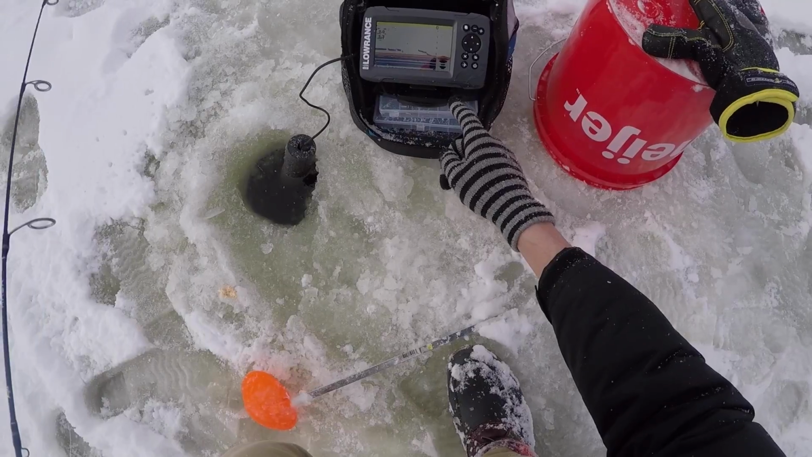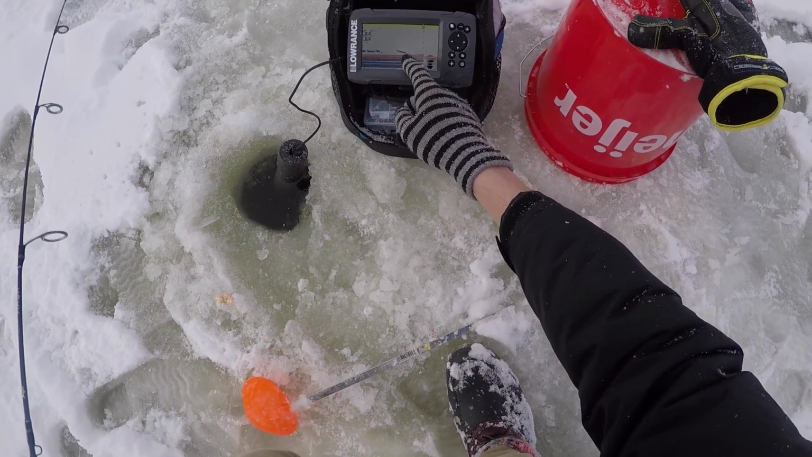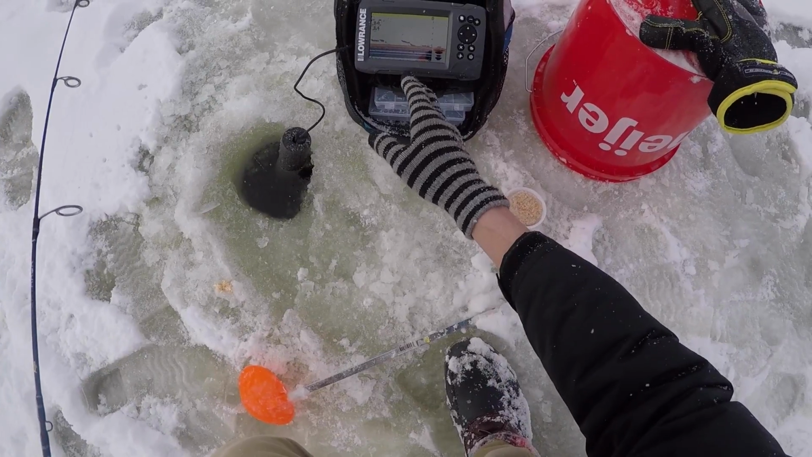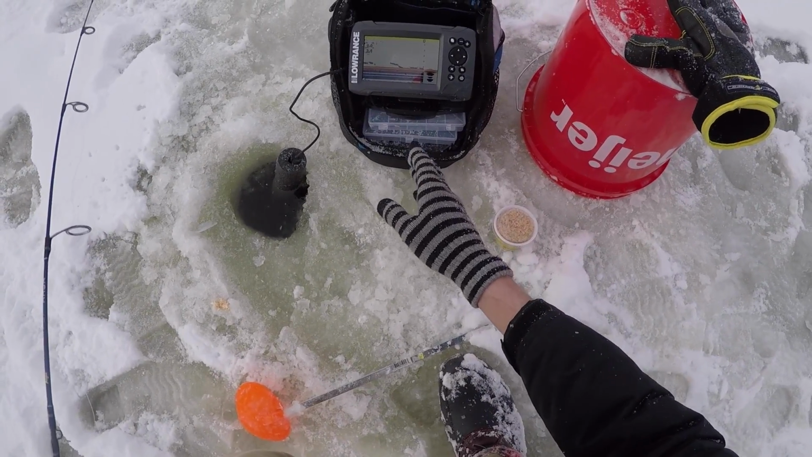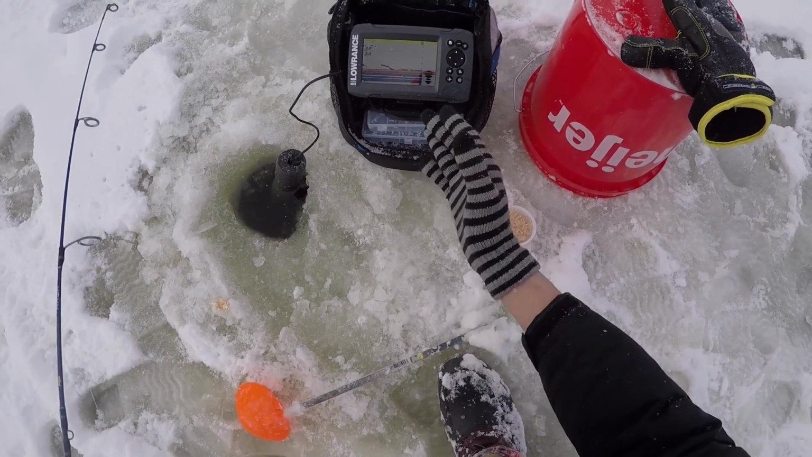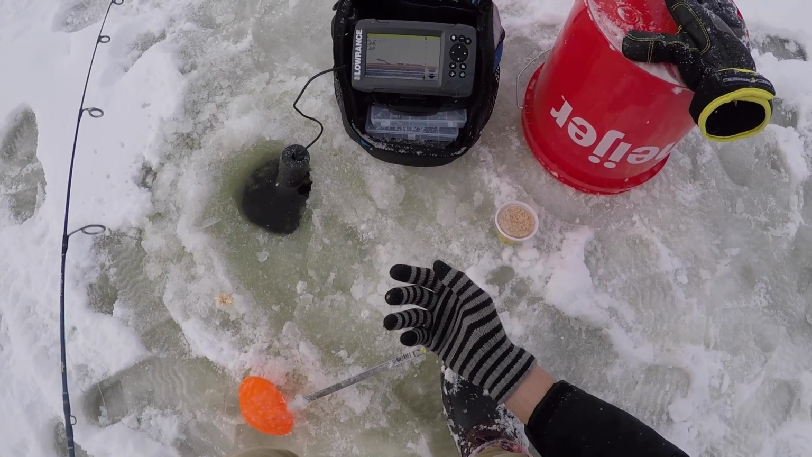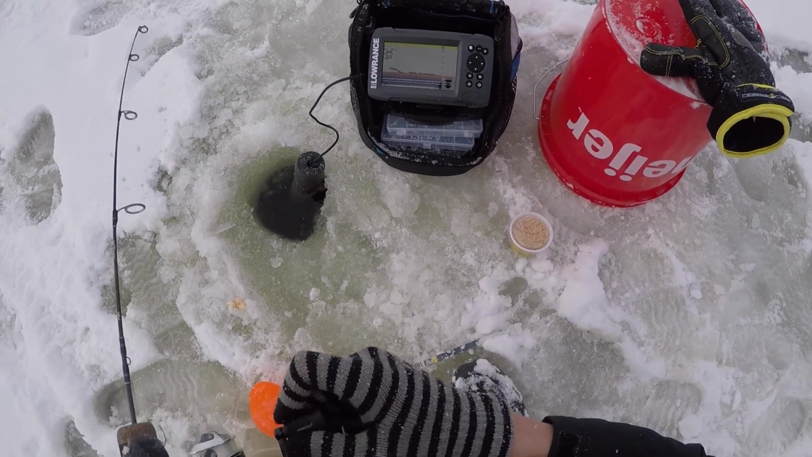Now, what'll be nice is once you start seeing fish out here, but because there's really not any fish present right now, that just tells me that maybe I should go punch another hole and see if I can find like a drop off or something. Because right here, it's only about 5-6 feet, and that's not quite as deep as what I would like to find. So that's what I'm gonna go ahead and do.